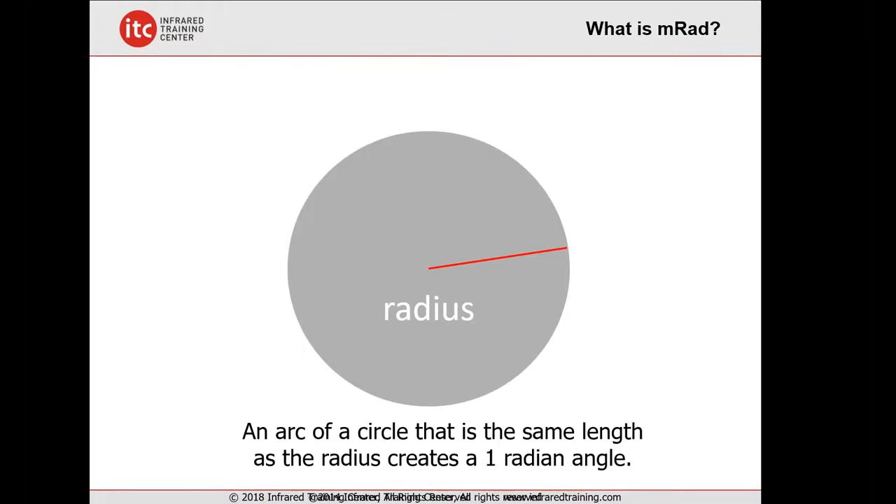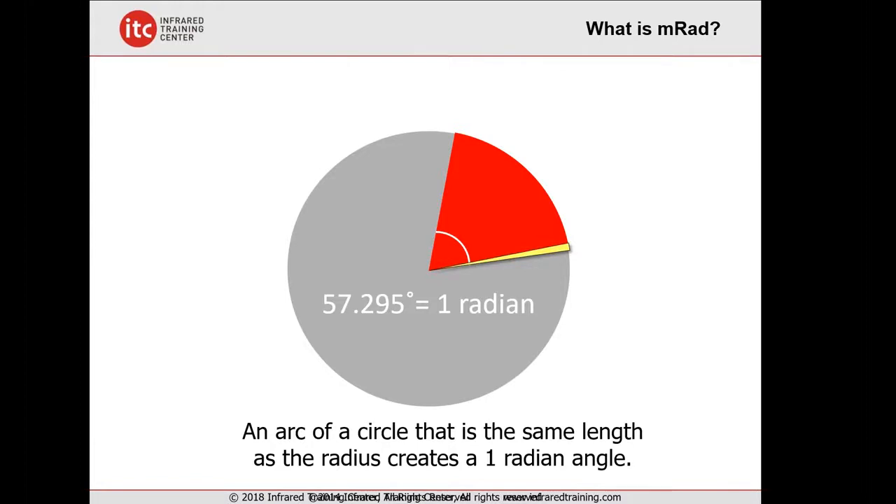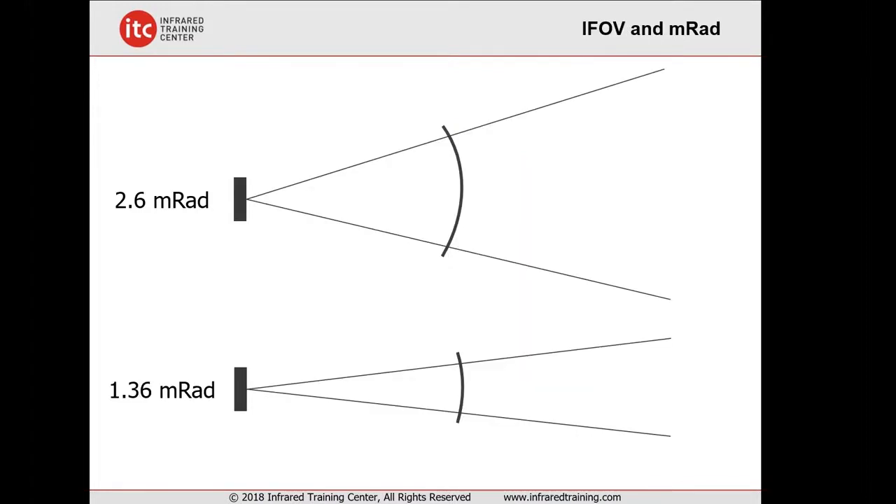If you take a circle, just think of a circle, 360 degrees. An arc of a circle that is the same length as the radius creates a 1 radian angle. That's a 57-degree angle or so. What's 1 milliradian? Well, it's just 1/1000th of that slice of pie. Think of it as a really, really small slice of pizza. And it's an angle of measurement, and that's how they spec these out.